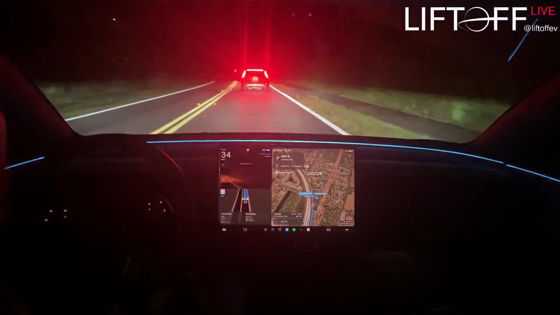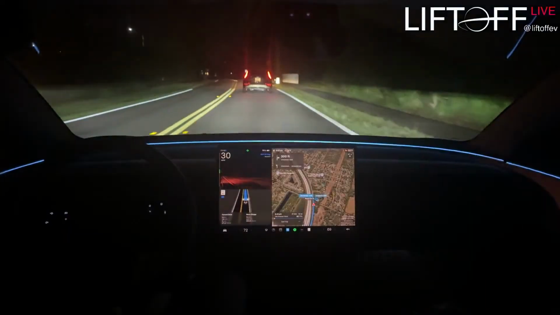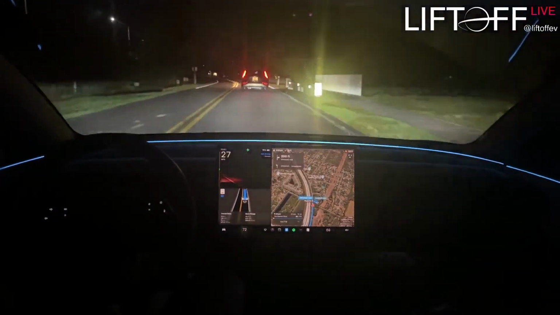Lost my attention monitoring. I don't know if it was the hat or what. It just said, please pay attention to the road.